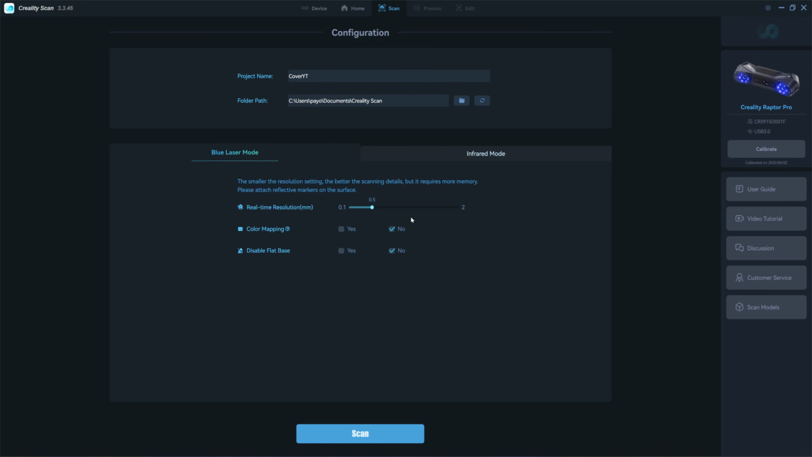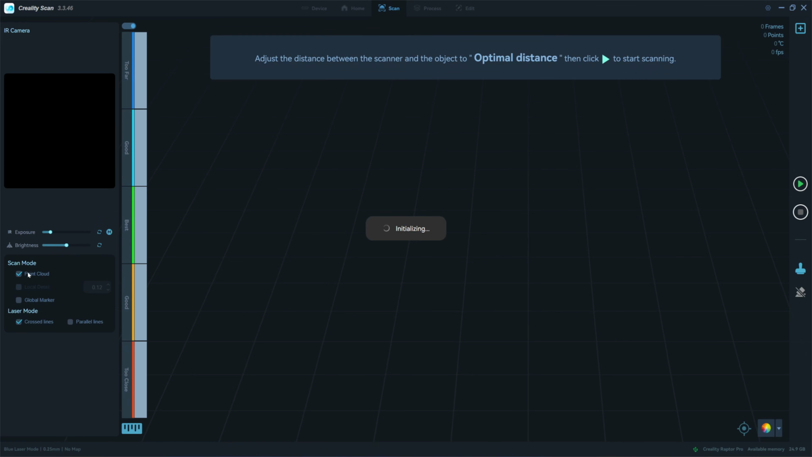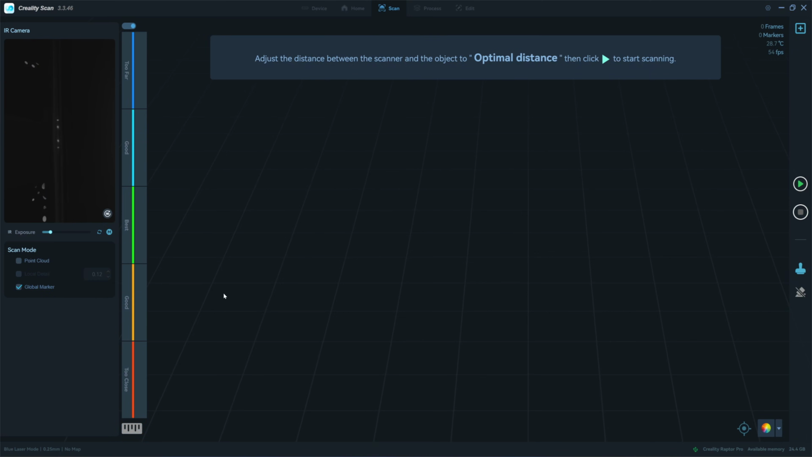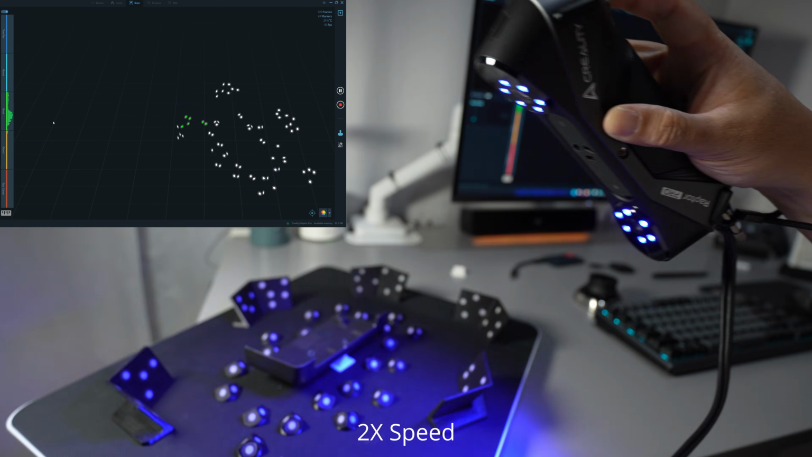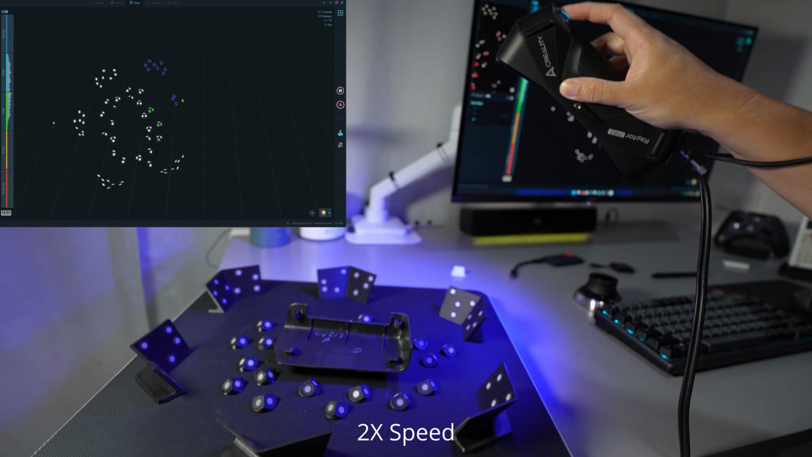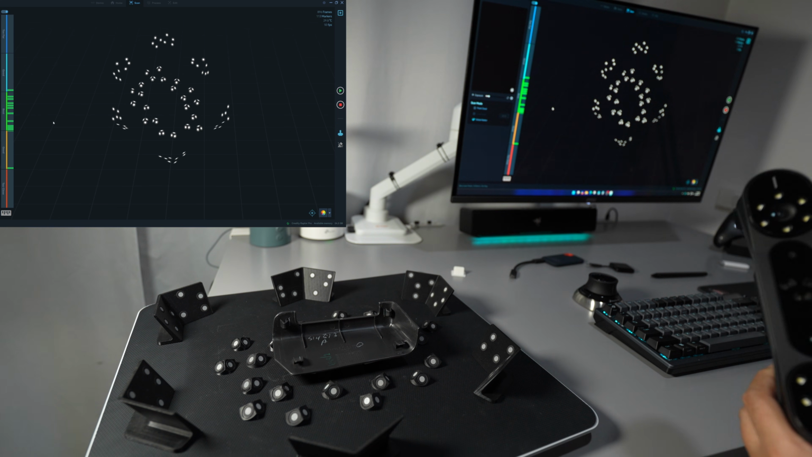Okay, I will use 0.25 millimeter for the resolution, and then I start by scanning the markers using the global marker scanning, and I click on automatic exposure. Okay, I have about 113 markers.